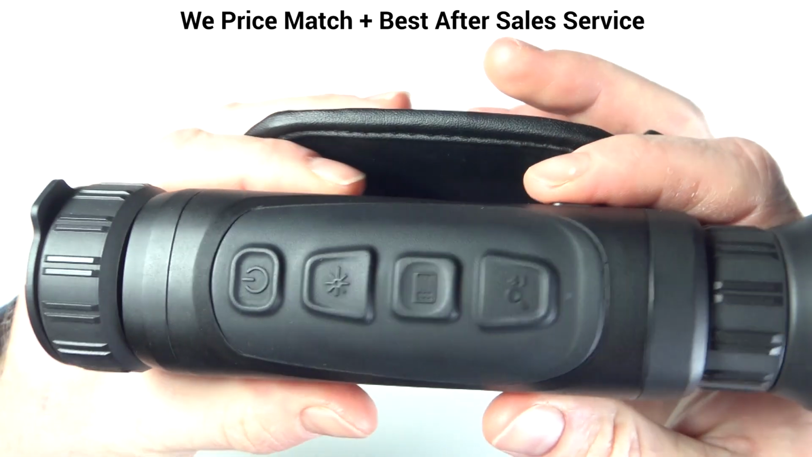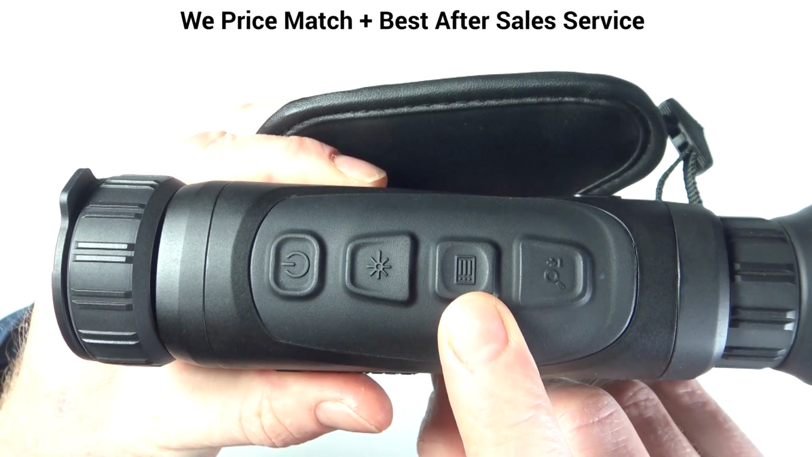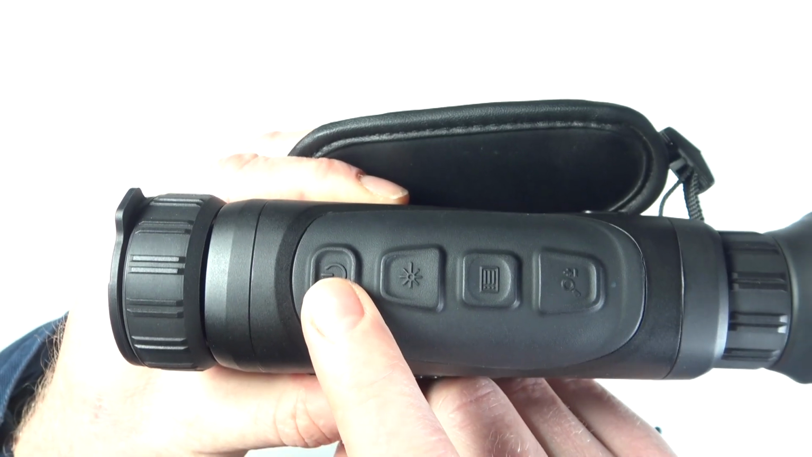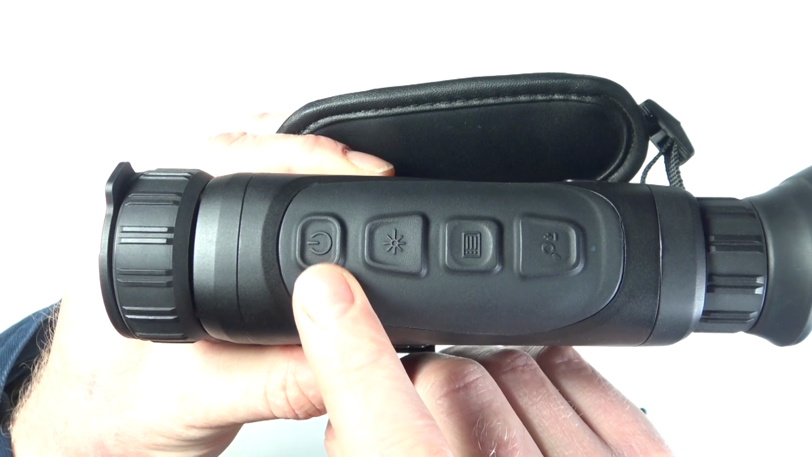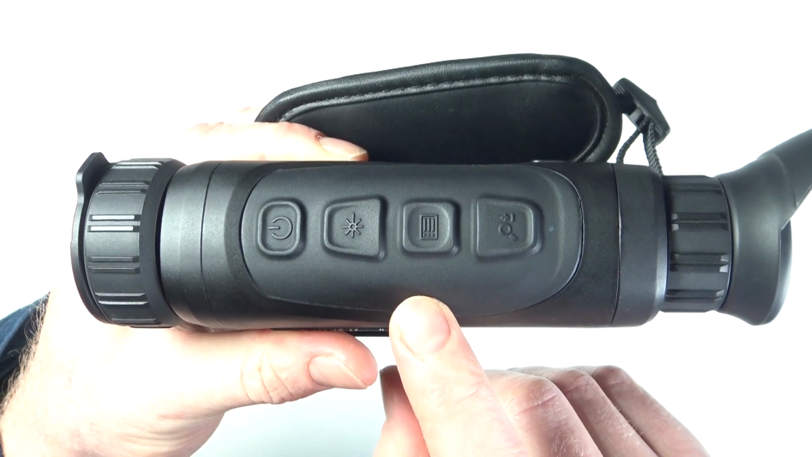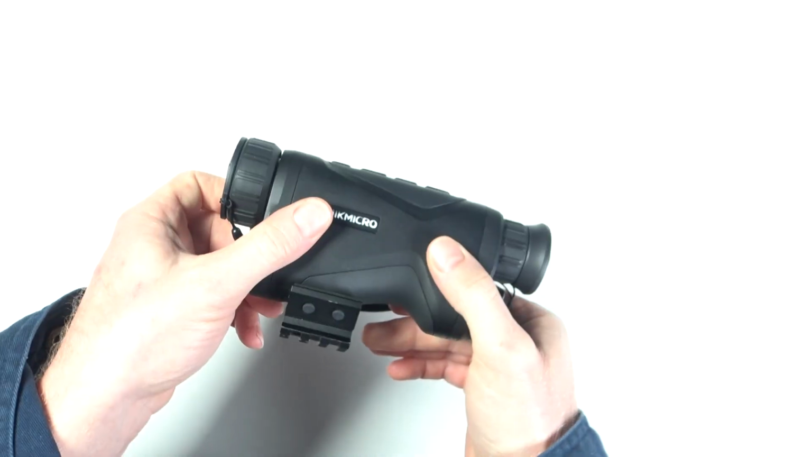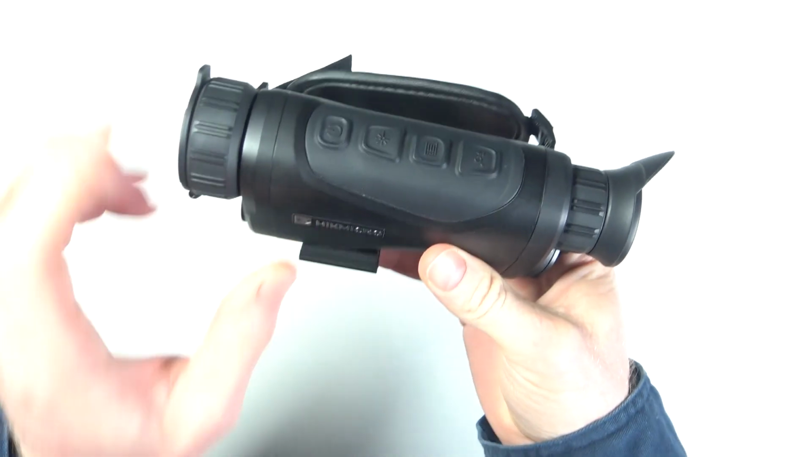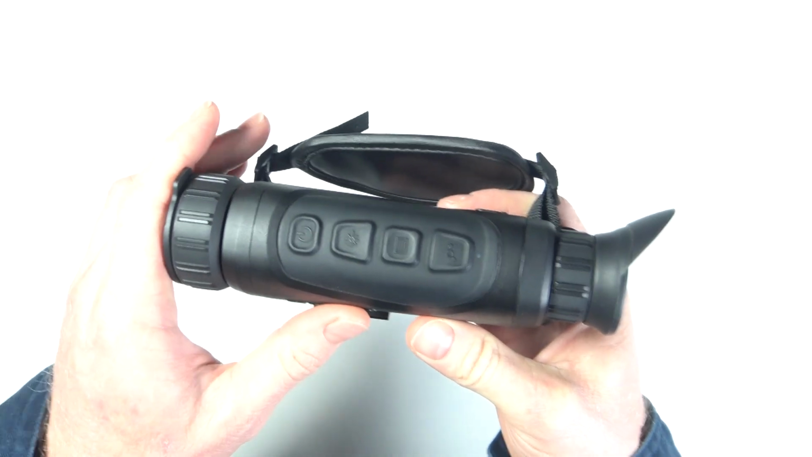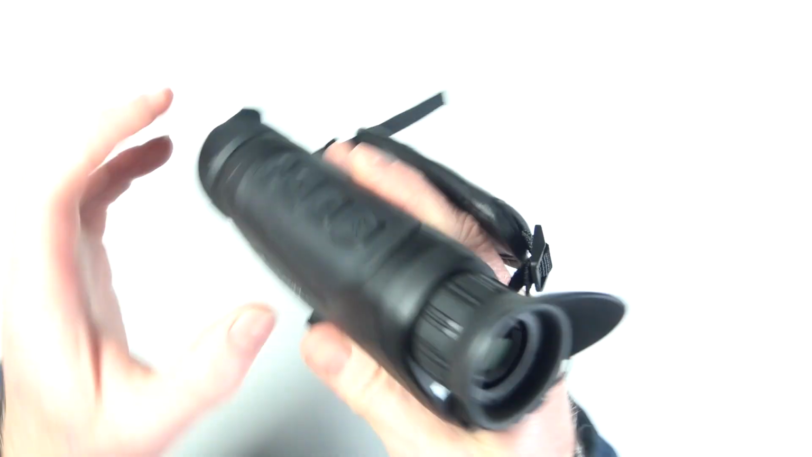Now let's take a look at the button placement. So at the top here we've got our zoom button, our palette button and our rangefinder button, and then we also have our power on and off button. Now this will also allow you to put it into standby mode when the unit's on. Now this unit does have an auto off feature, whereas if the device is laying down or something like that, it'll automatically turn off. I don't like that. I went into the menu systems and turned it off so that I'll put it in standby mode if I want. Otherwise it just annoys me.